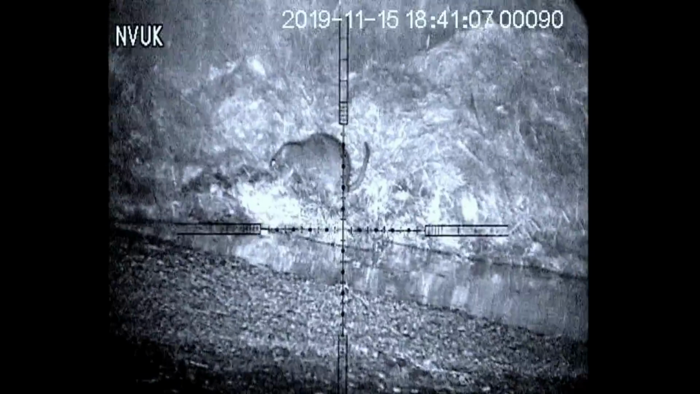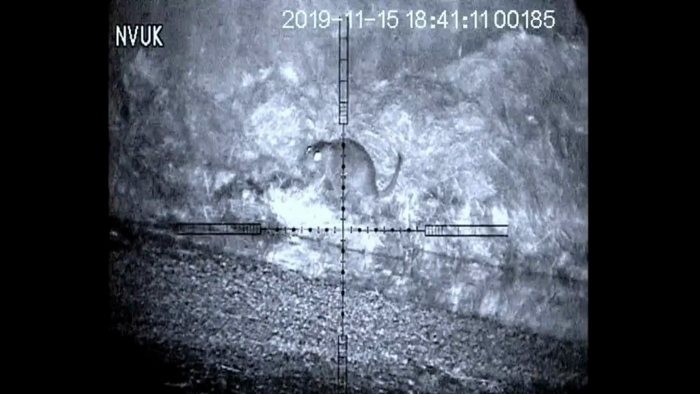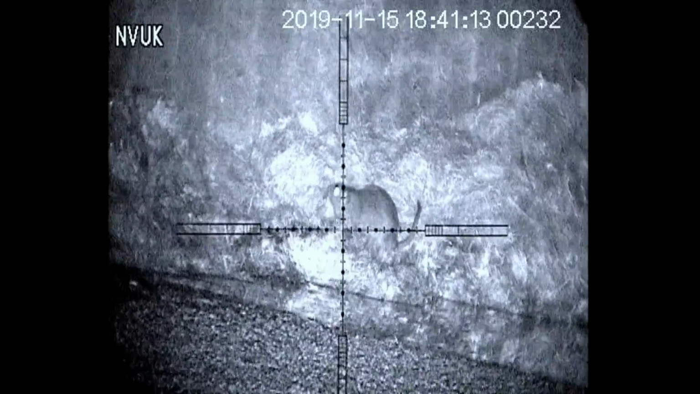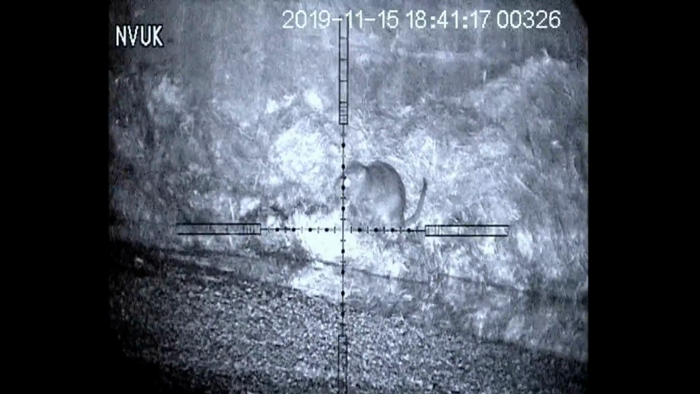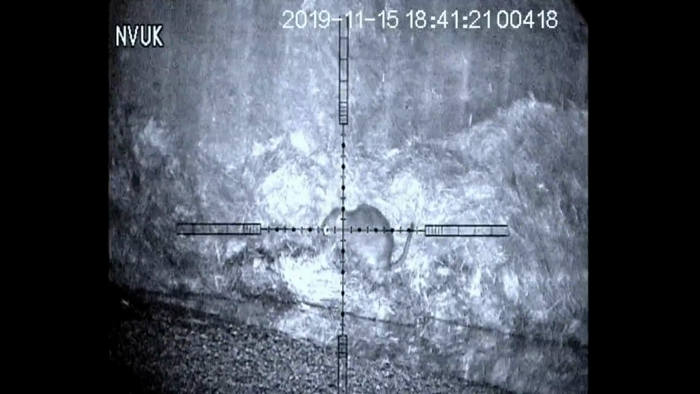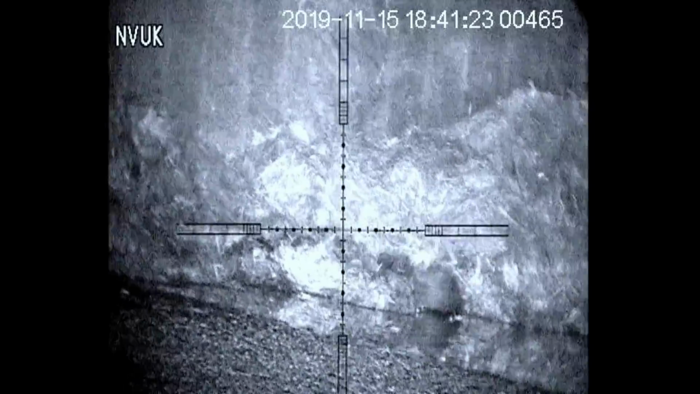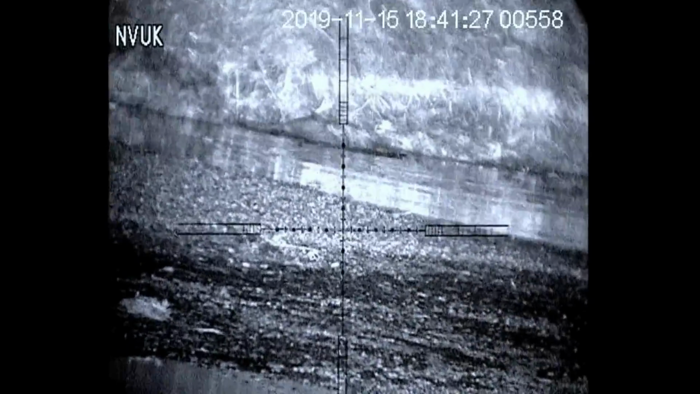As you can see, the wind has decided to come back again, so I decide to wait and pick my shot. This rat looks very relaxed, just eating away. I hold my crosshairs very steady and wait for the wind to ease to pick the right moment. Perfect head placement, that shot stiffened him right up.